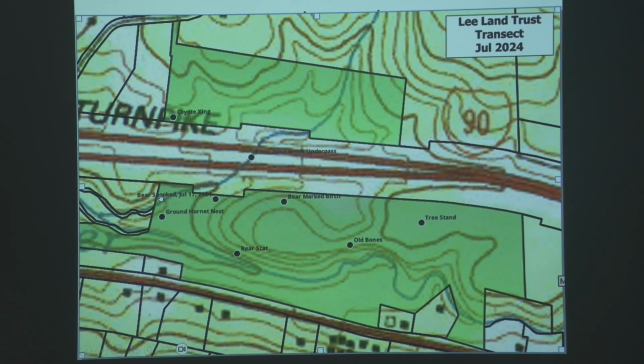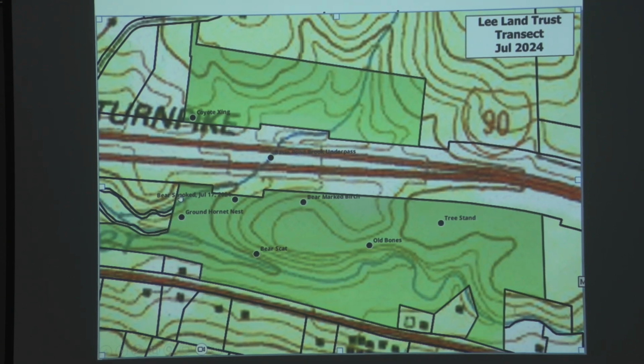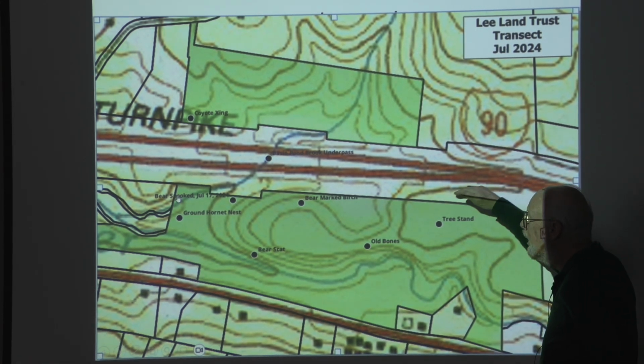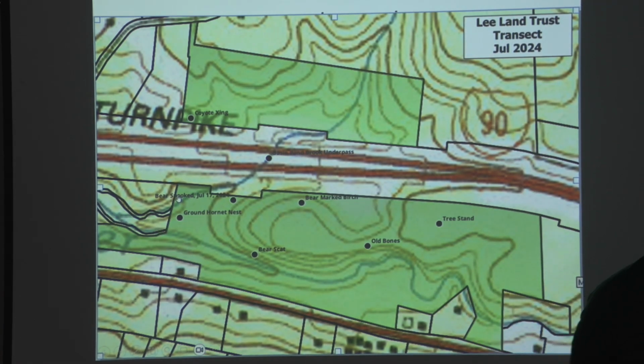So this is a couple of the Lee Land Trust parcels. Not very far from the Mass Pike bridges that we're talking about, and we took the liberty of doing a transect in there a year ago, July. And that's what we found. It's fascinating. There's not a lot of room between Route 20, right here, and the Pike here. This is where Basin Pond Brook goes underneath the Pike.